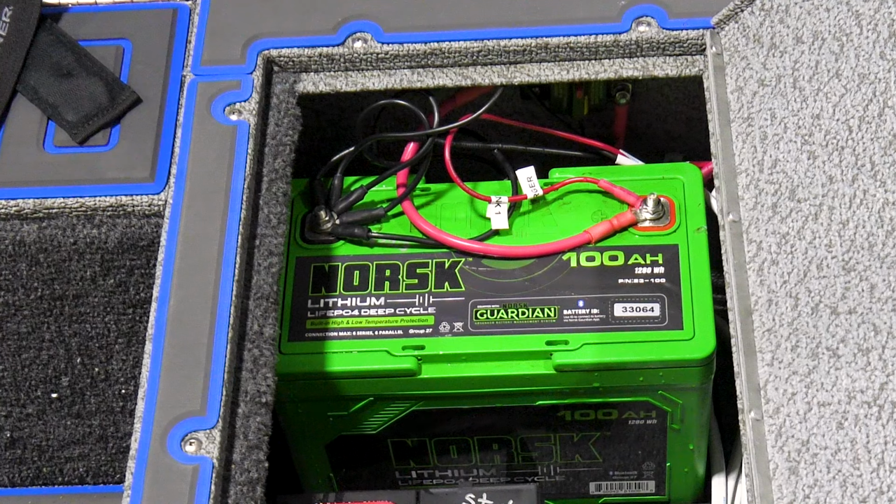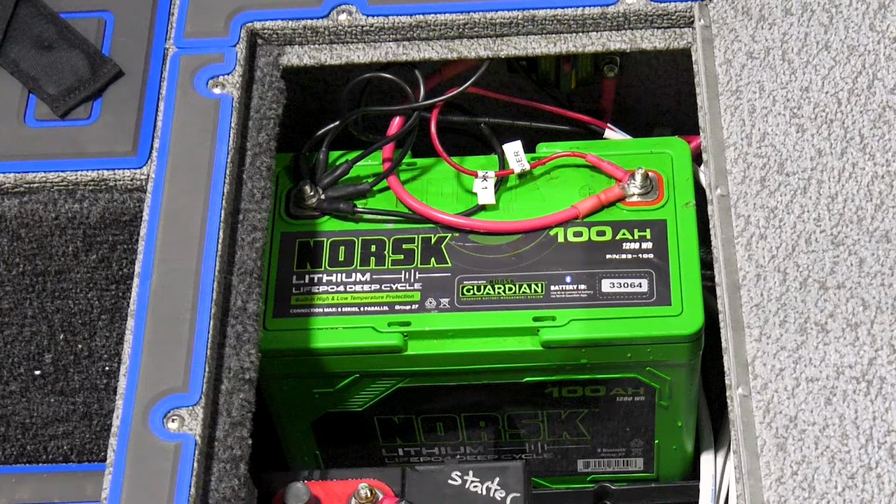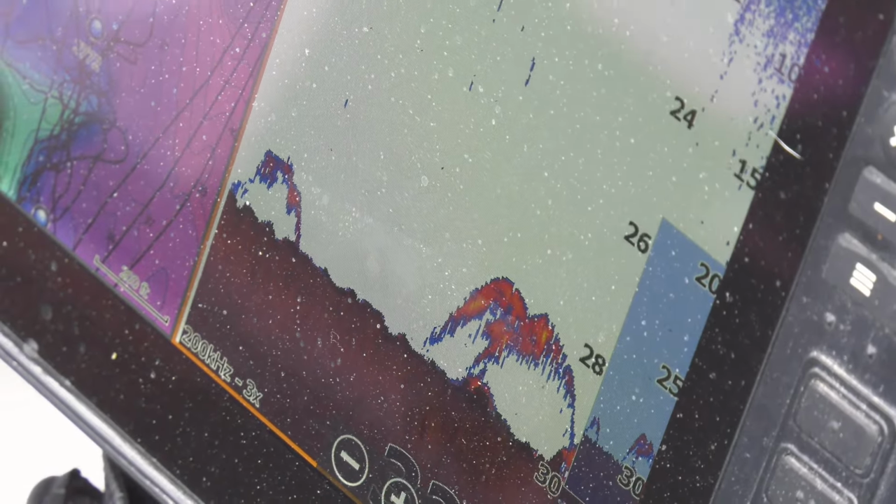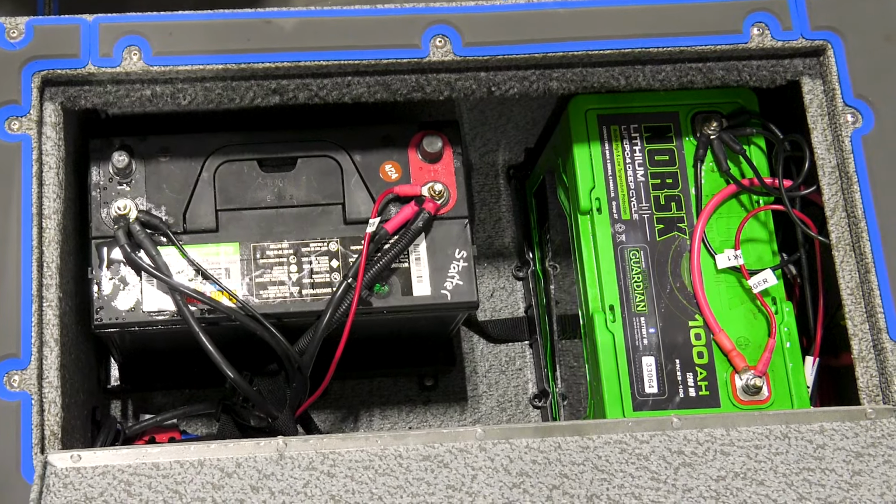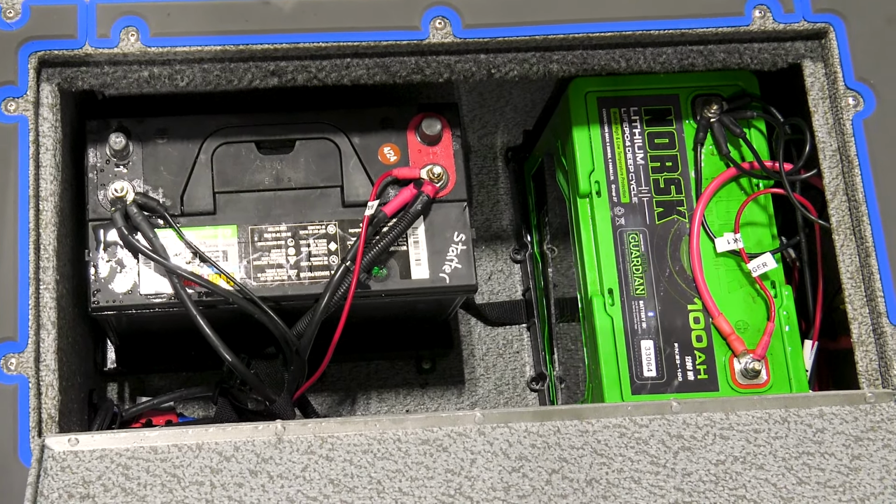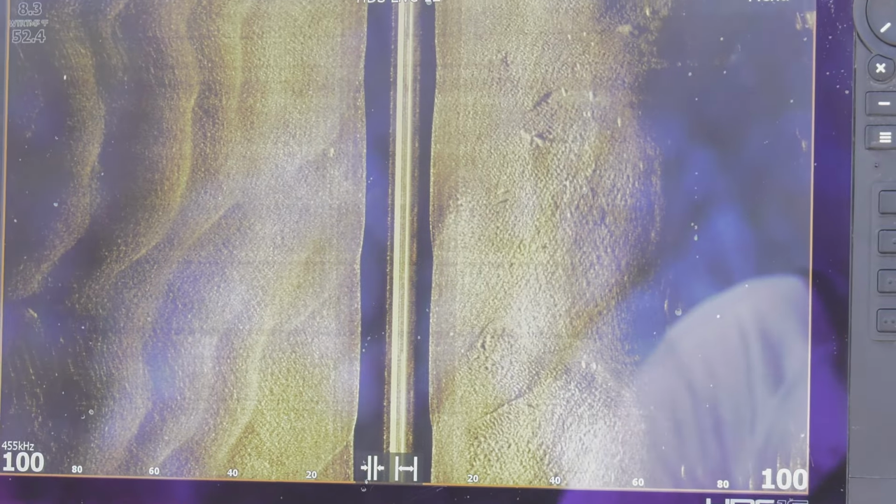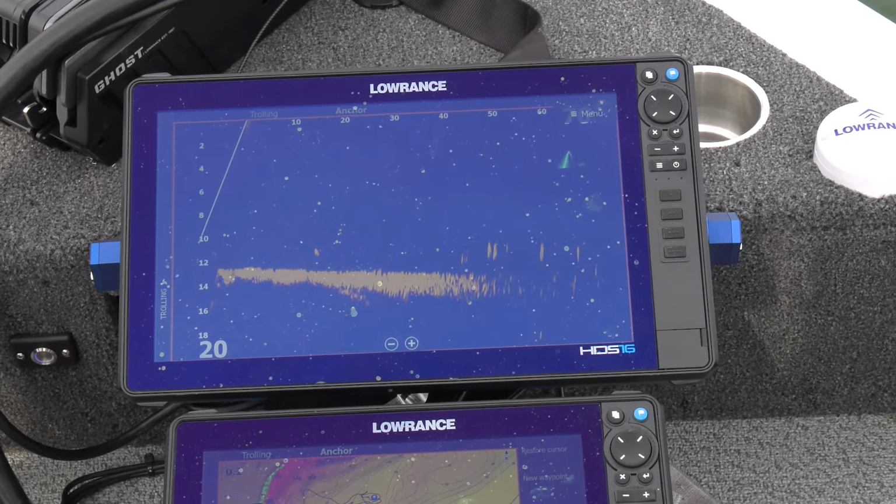What I like to do is use a standalone lithium battery. I'm running a 100 amp hour Norsk Lithium, and I'm running my electronics directly to that battery. Make sure you use a heavy enough gauge wire, 10 gauge probably minimum, but use heavier gauge wire and run direct. It's okay to have an inline fuse in your direct wiring to your electronics, but don't run off of blocks or fuse panels. If you run direct off of a lithium battery without any interference, you're going to get better side imaging and a lot better clarity with your forward-facing sonar.